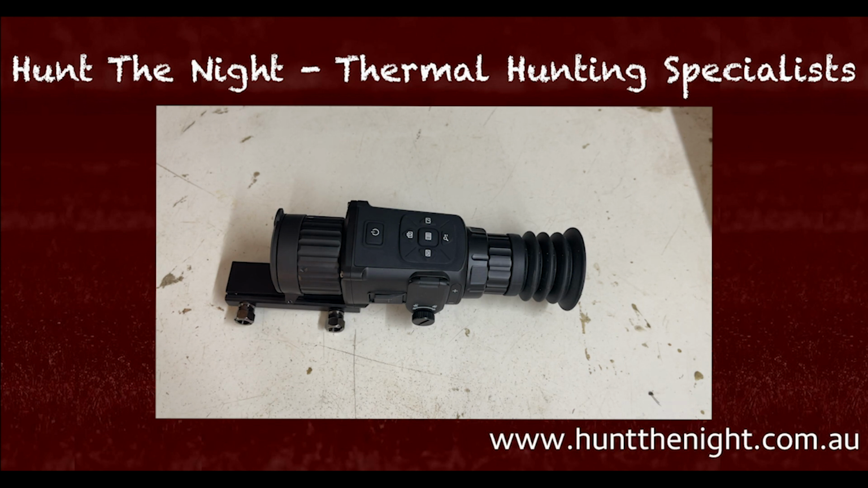You do not need to buy the Pulsar Thermion, an $8,500 scope, 2 magnification. Or a Thermion 7.5, which is a bit cheaper, whatever it is, with a 2 magnification 640. You don't need to do it. This is going to do the job just fine. For $3,000, I reckon this is absolutely bang on.